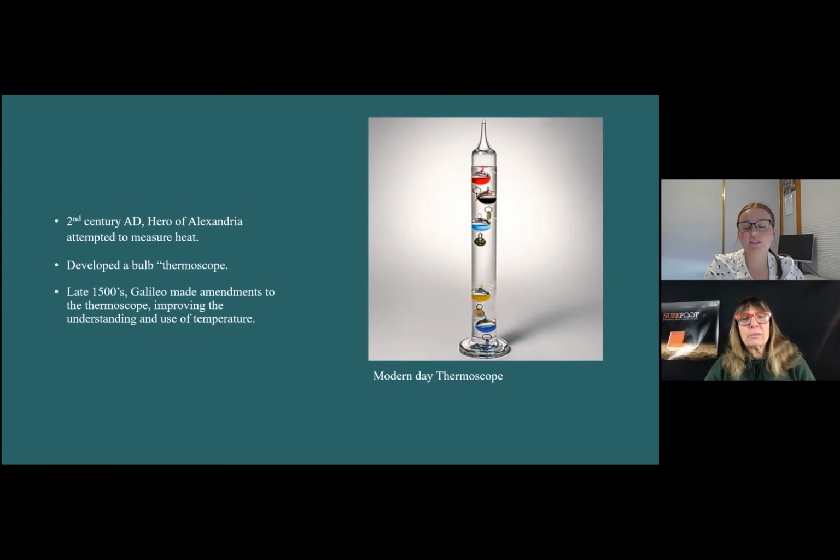And then as centuries passed, others developed more sophisticated devices, including the mercury thermometer and the Fahrenheit and Celsius scales of temperature measurement.